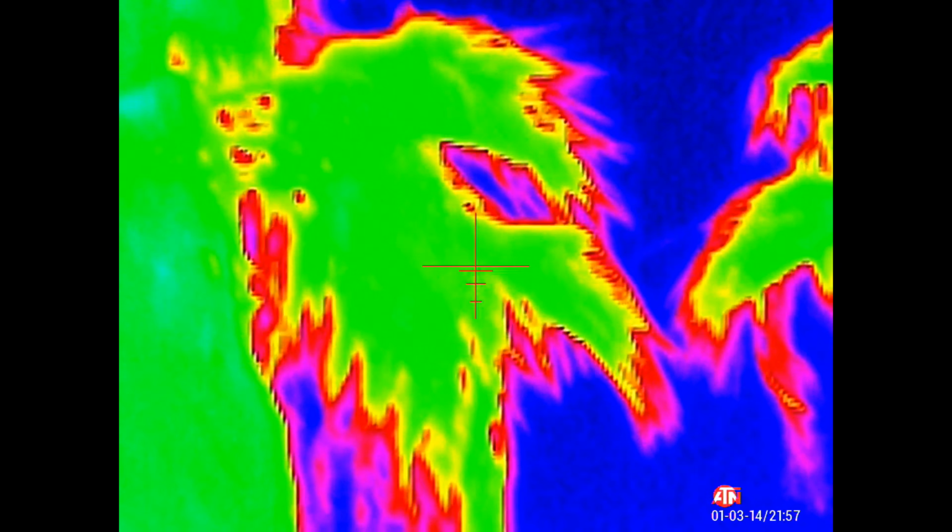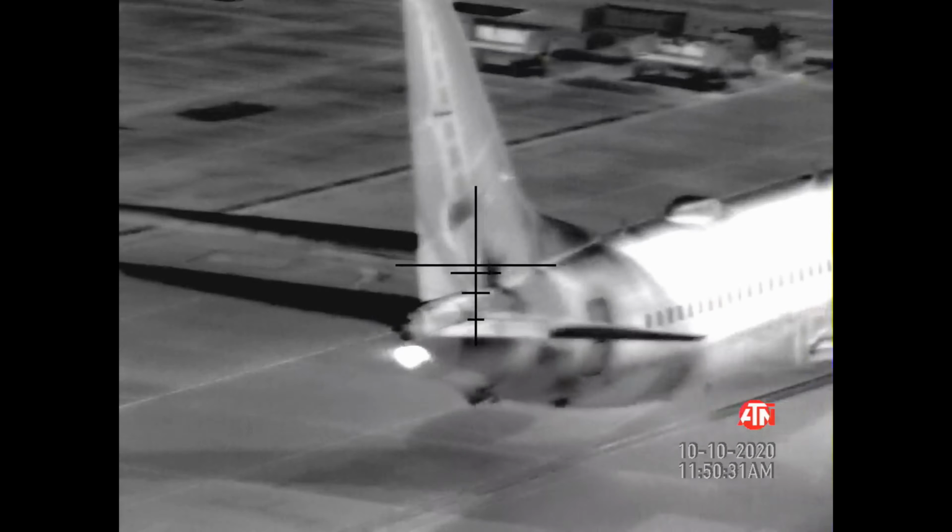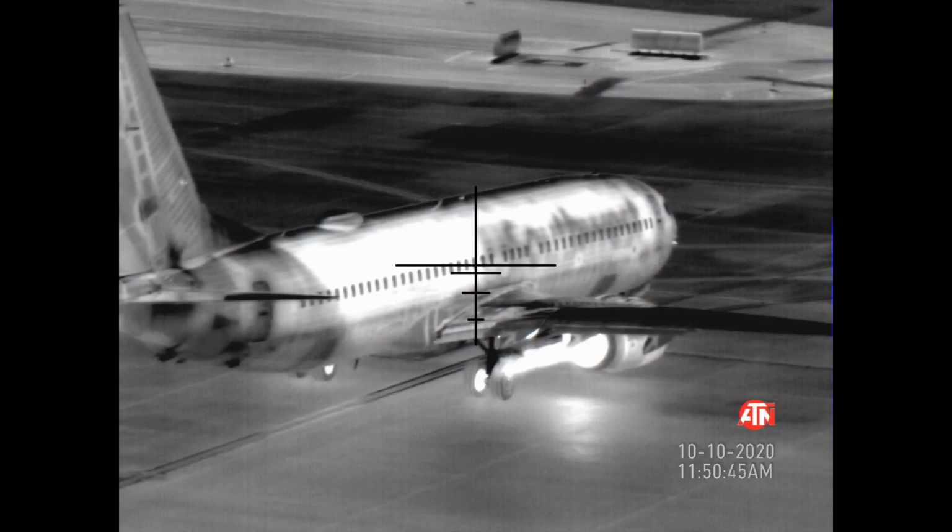Here, record. Yeah, that's cool. Can your camera film see the screen?